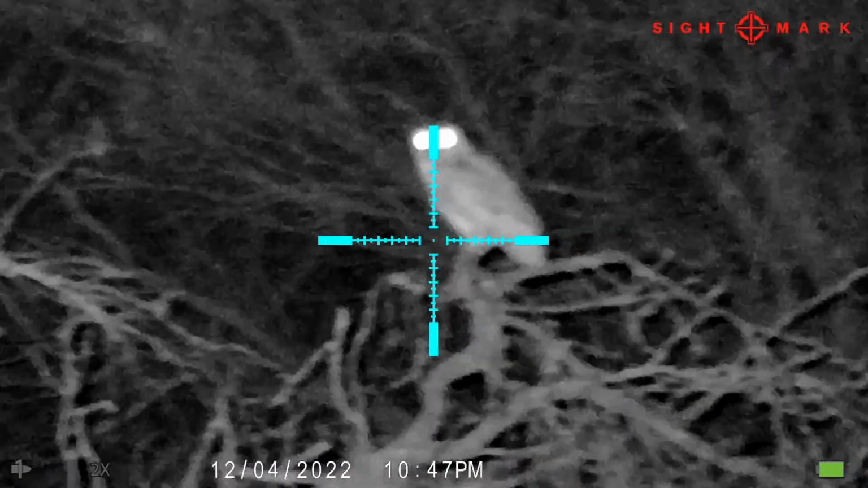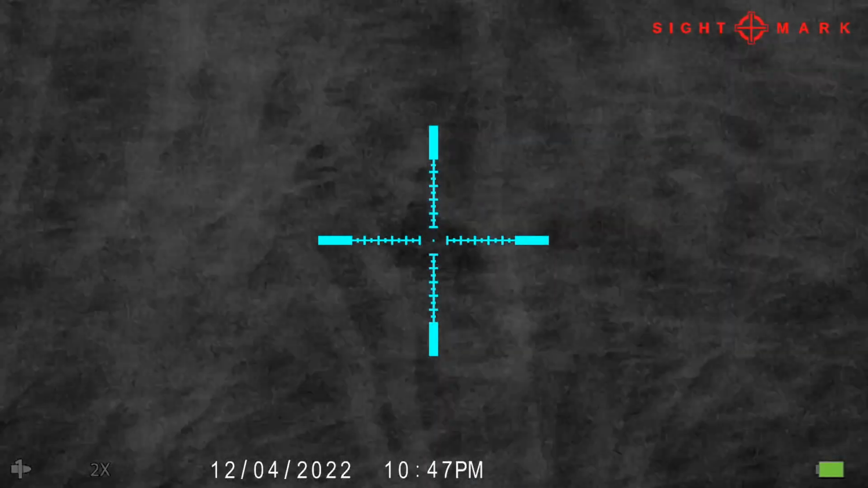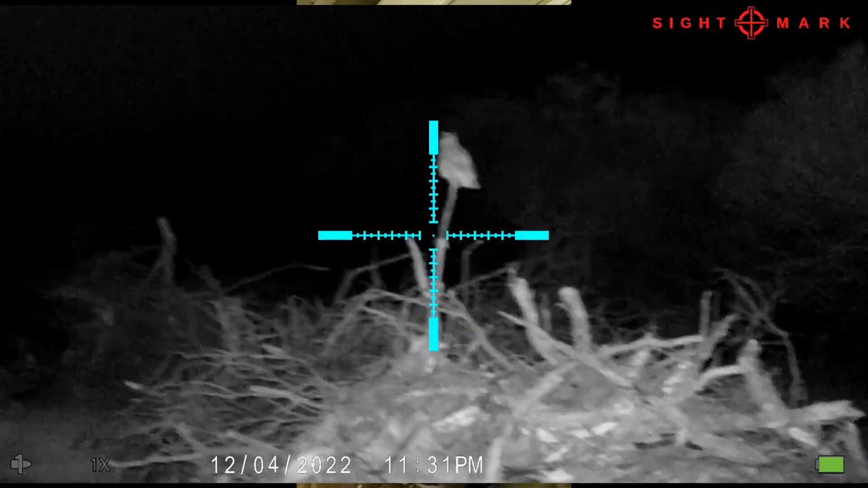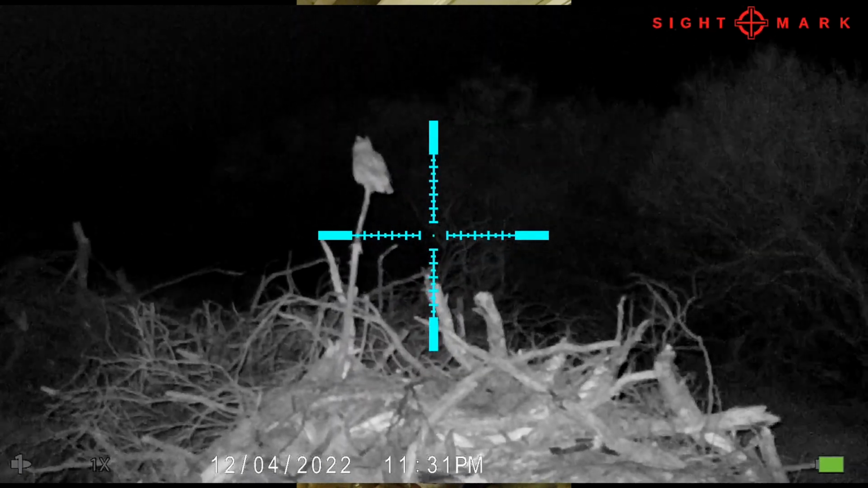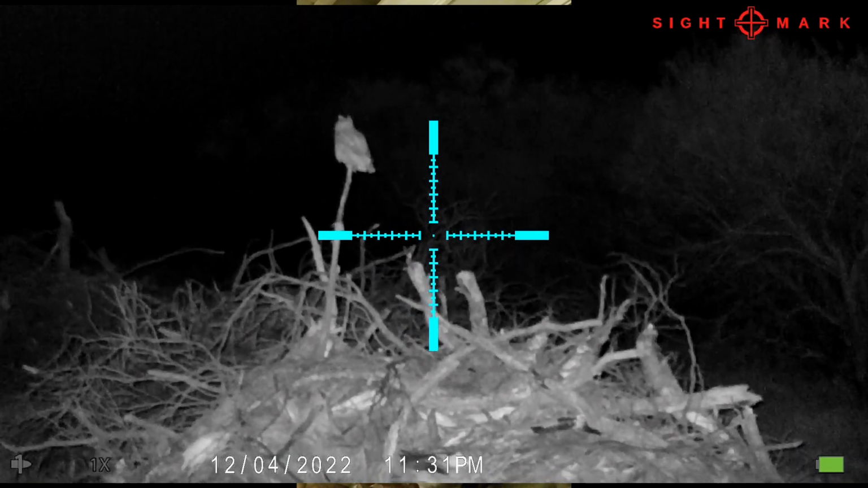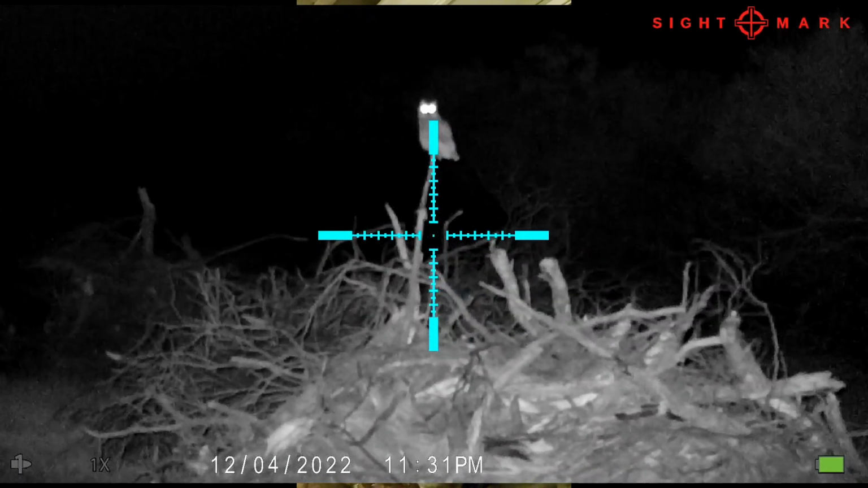So we came back to the camp, and then we went to do a night hunt using the infrared and the thermals, and we had a couple animals show up. Check it out. You're going to see an owl. That owl's at about 150 yards, flies off, and then now it's actually closer to just under 200 yards. So I'm pretty surprised at how well the Sightmark's doing. It's amazing what a couple CR123 batteries will do for that night vision.